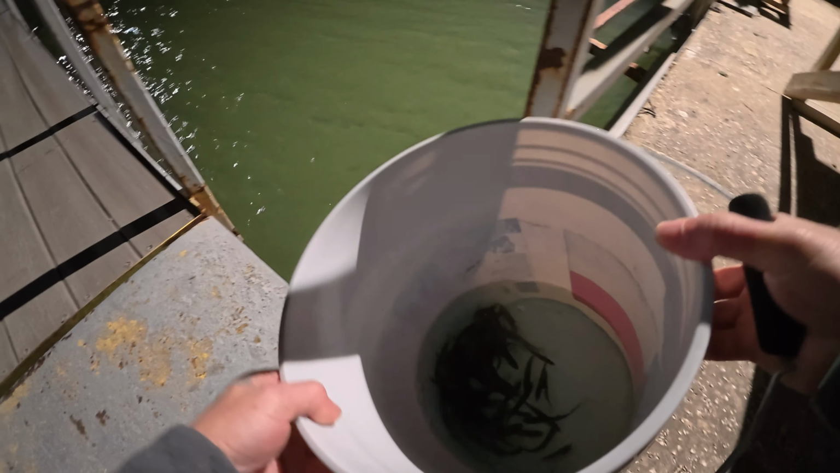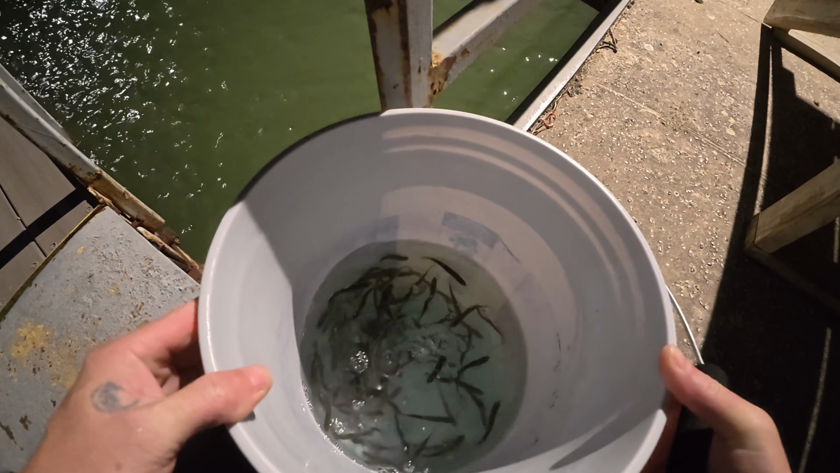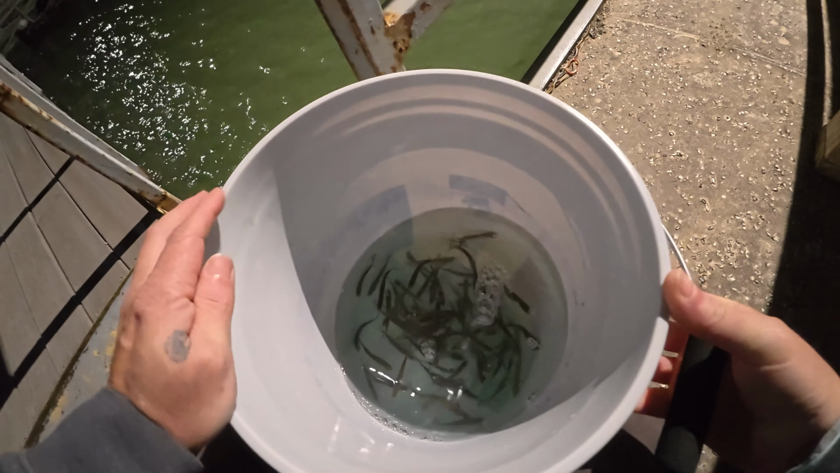I don't know if this helps or not, but I like to acclimate the minnows. The water from the store has a different temperature than the lake. So I like to put a good amount of water in here so the temperature kind of equals out, and then put the bubbler back on here.